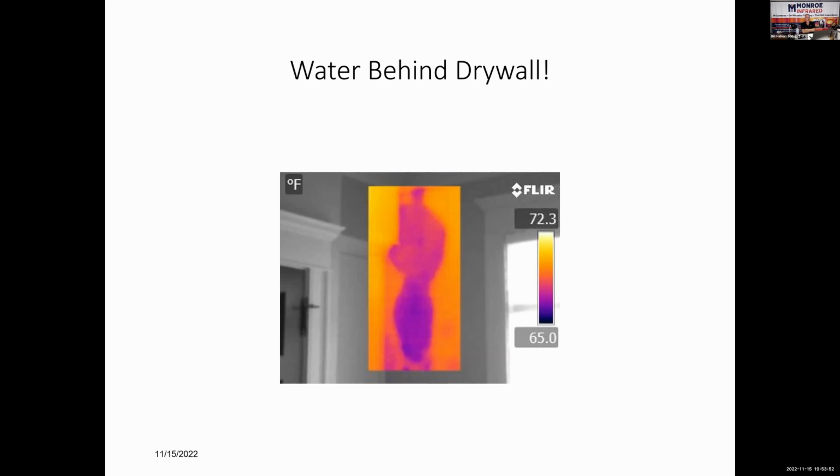And I'm telling you guys, without an infrared camera, you would not have found this, because there's no wrinkle in the paint. There's no stain. It's not under the window. It's a ranch. You can see it's starting up at the top of the wall. It ended up being ice damming in the wintertime. Water backed up under the shingles, came down into that outside wall, and we found it with the infrared.